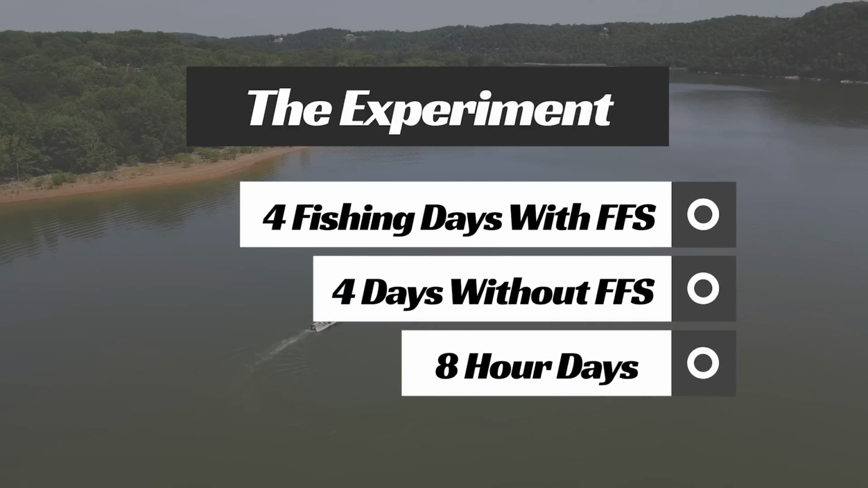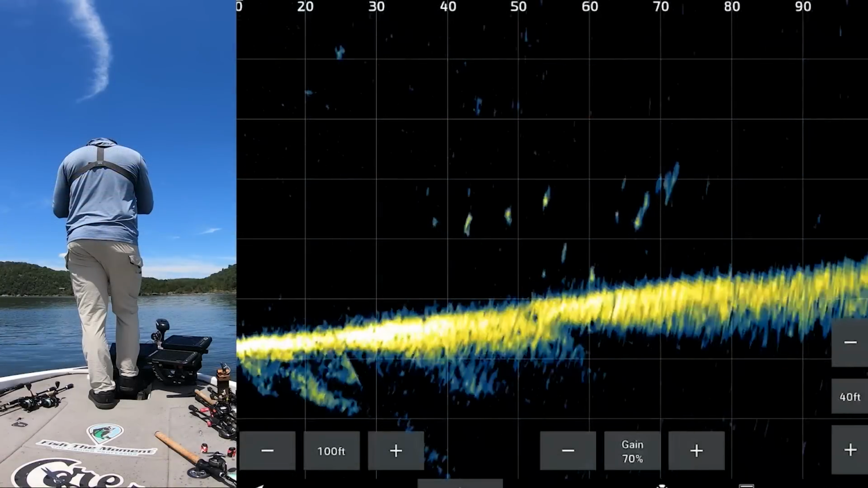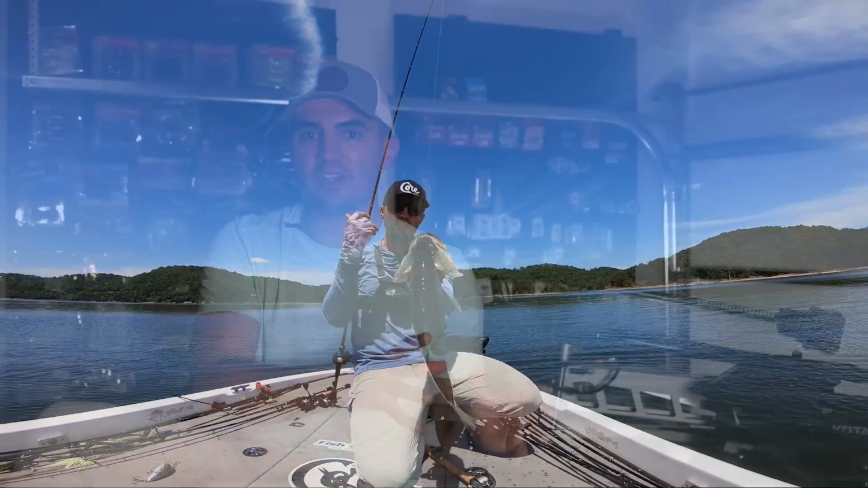Let's get into it. First, let's lay out the ground rules for this experiment. I was able to get out and fish 4 times this past month without forward-facing sonar. I spent 8 hours on the water each day and only fished offshore. The month before this, I fished 4 times with forward-facing sonar. So we have a pretty good sample size of forward-facing versus non-forward-facing trips. It's not a massive sample size, it's not statistically accurate, but it was enough to get some really interesting insights on the impact this had on my fishing.